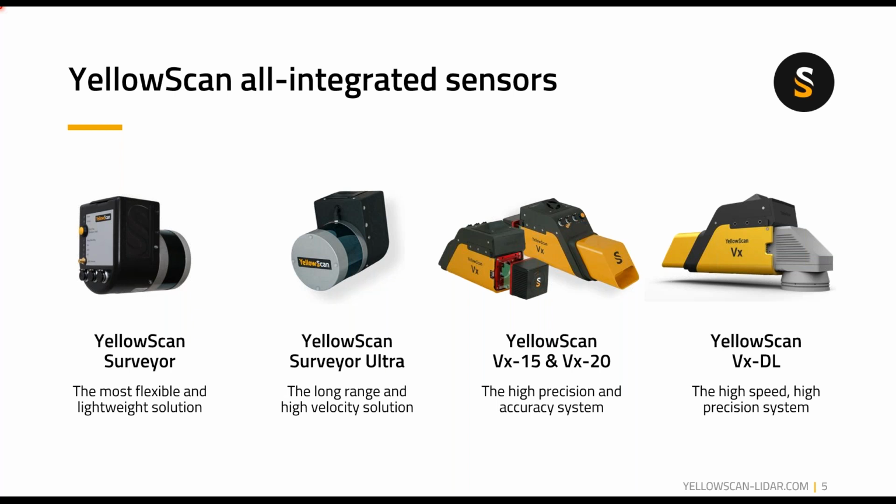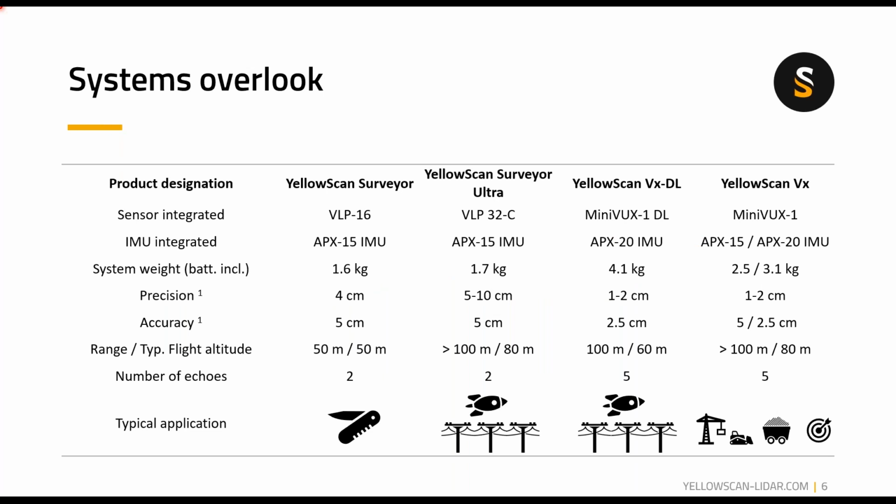So for our sensors, I will go a bit more into the details now. I will start with the Surveyor. So the Surveyor, as I said earlier, is a Velodyne integration. It's the VLP16, also very well known as the puck. It's combined with an integrated APX15 IMU from Applanix. It weighs with the battery 1.6 kilograms with a precision and accuracy at nadir at 50 meters of 4 centimeter precision and 5 centimeter accuracy.